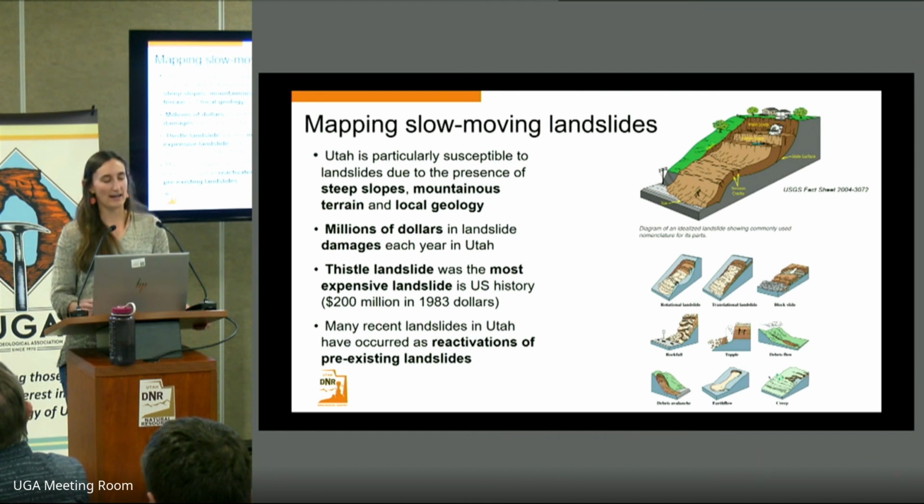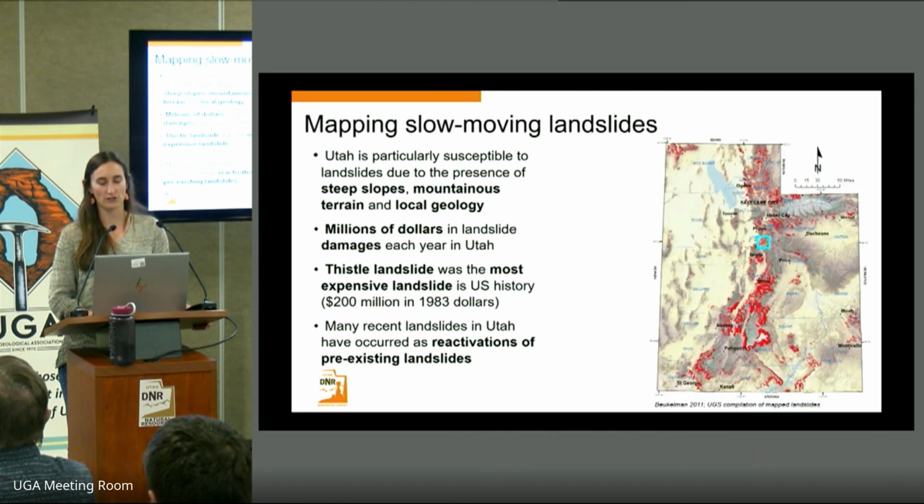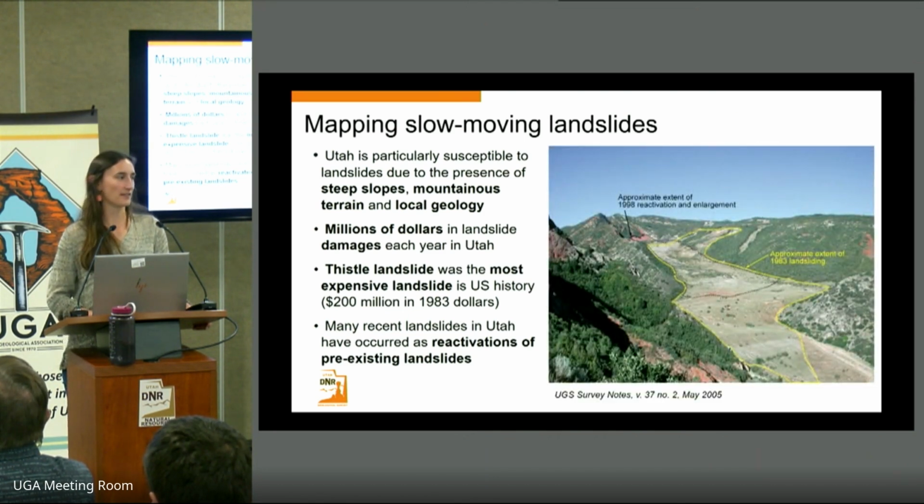In Utah, we are particularly susceptible to landslides due to the presence of mountainous topography, steep slopes, and the local geology. There are millions of dollars in damages that Utahns have to deal with every year due to landslides. One of the most expensive landslides in US history was the Thistle landslide, which we can see here, the extent of this event, which occurred in 1983 and cost about $200 million.